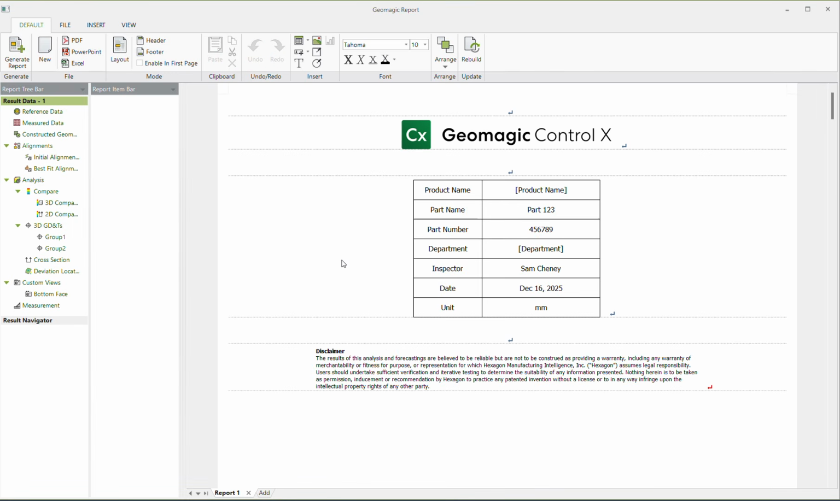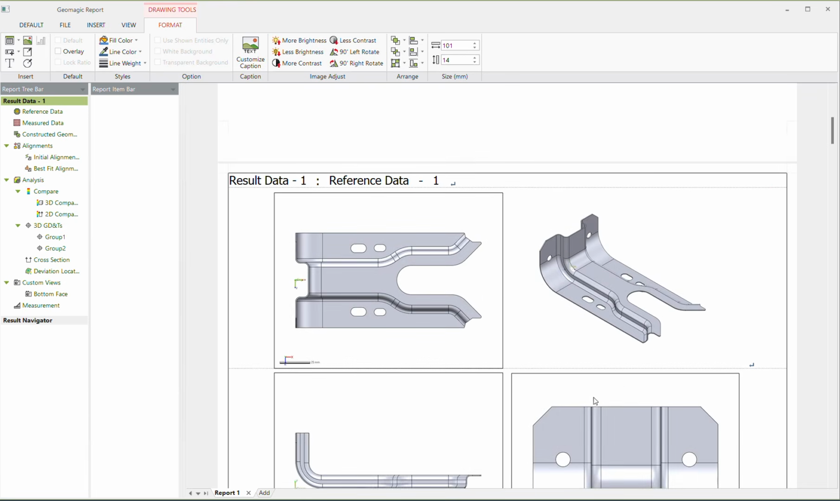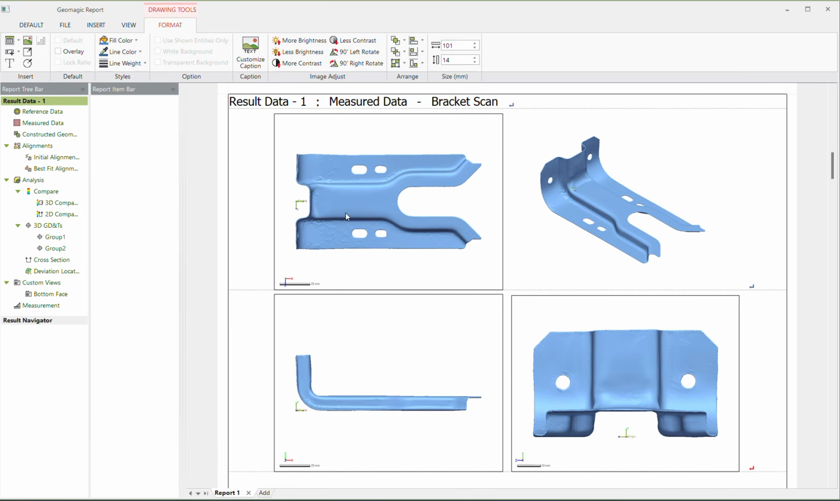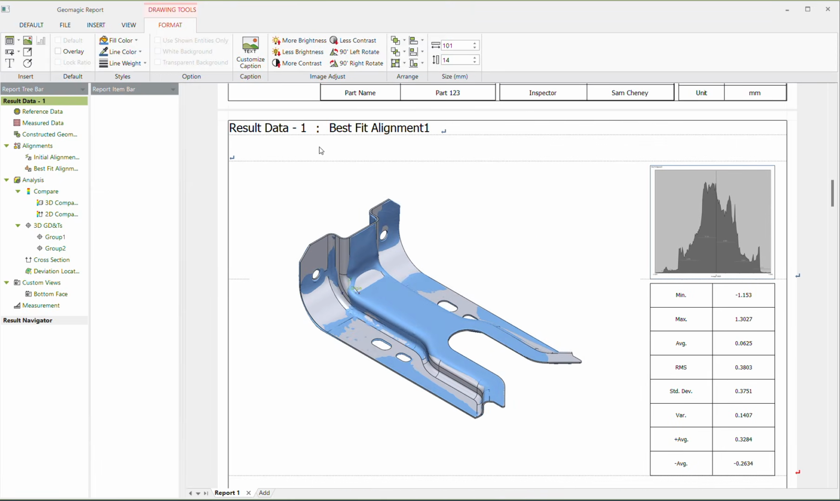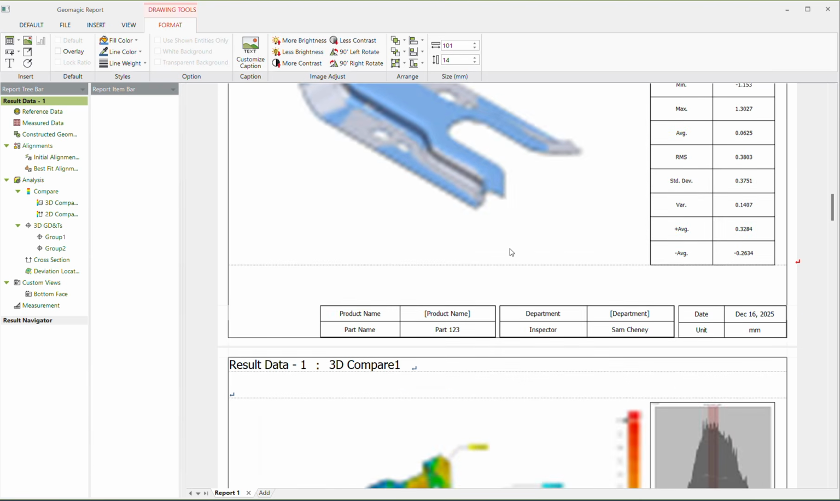Now, if you have your own report template, again, that's probably something else we'll cover in one of these sessions, is how to edit and create your own custom report templates. You don't necessarily have to have our logo here. You can always come in and add your own logo, set your own template, make it look exactly how you want. Scrolling down, we have our reference data, aka our CAD, measured data, aka our scan, that best fit alignment that we've done, and we've also got our minimum, maximum values, the standard deviation, and the variance, and it's also displayed in a histogram there.